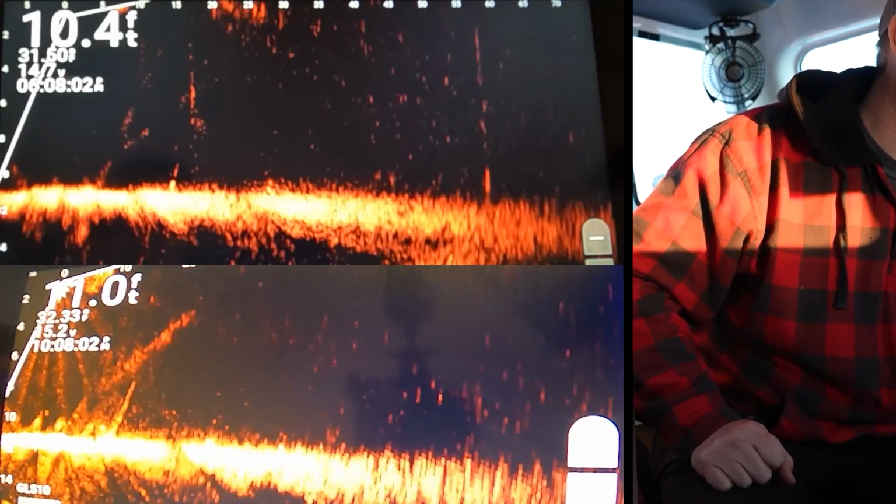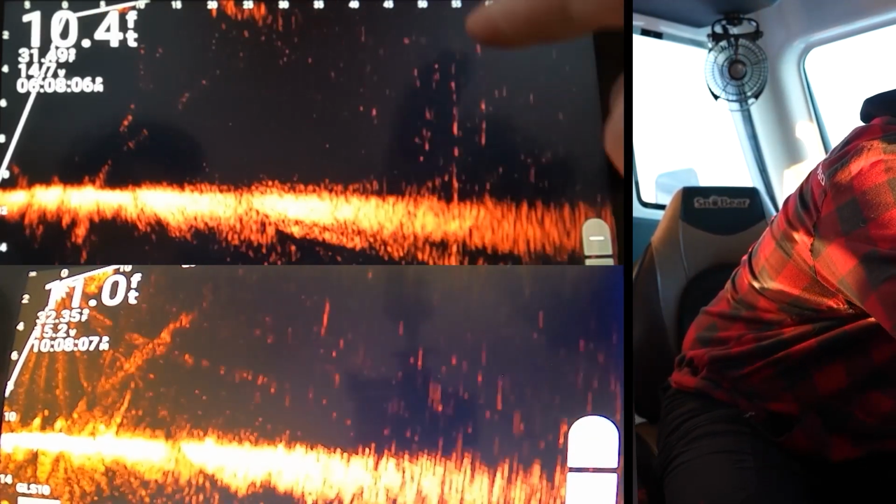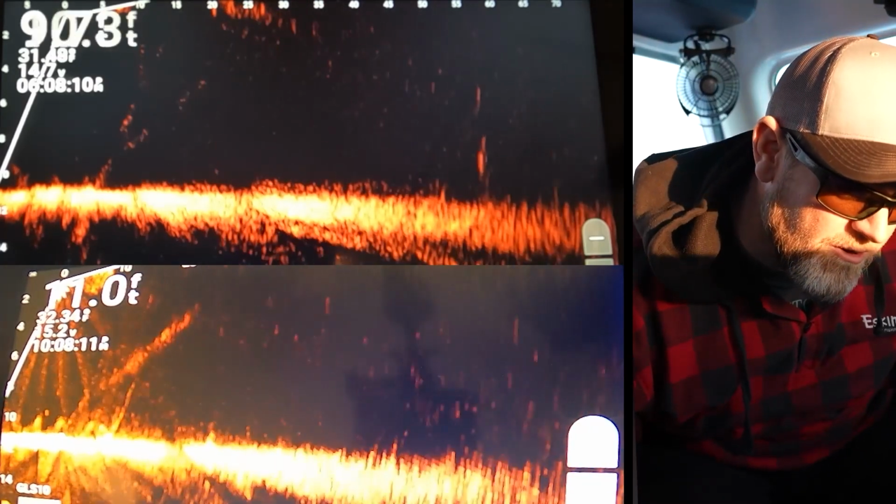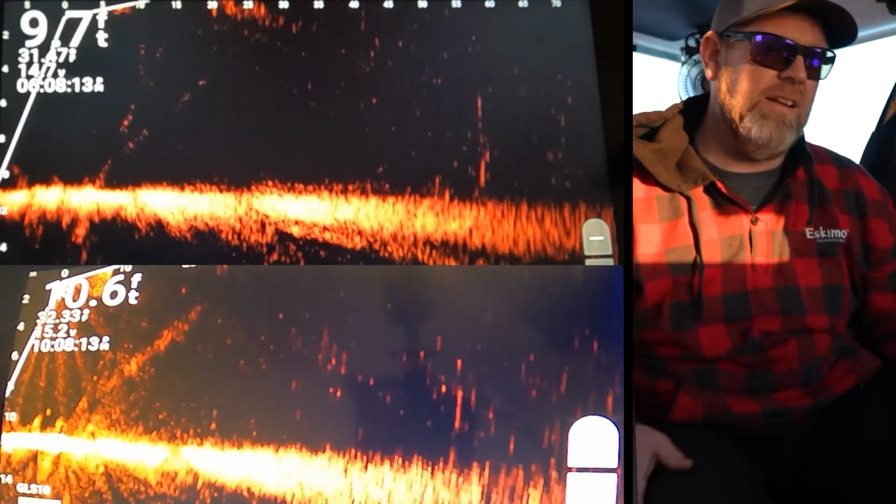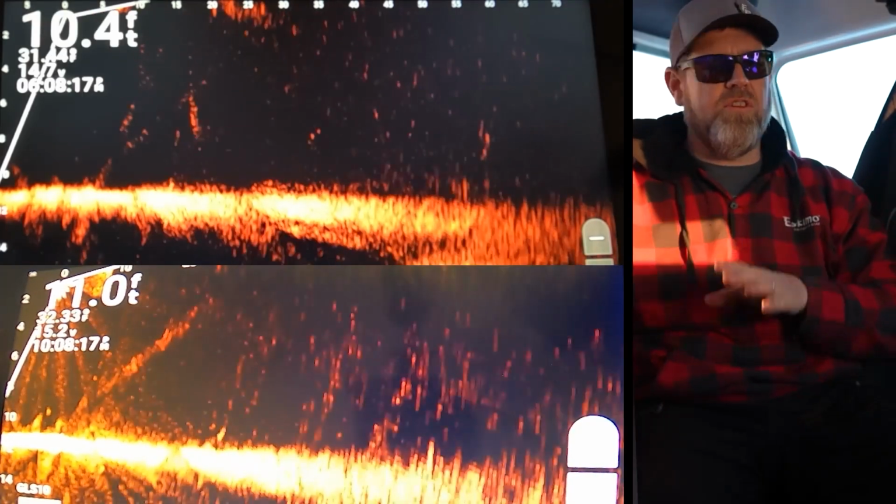Right there. And he's dropped the jig down real quick. So where we are at 60. So we're seeing that swim bait about 57 right there. See if we can find it on the 32. There it is. All right, now this is where you really start seeing a big difference between the 32 and